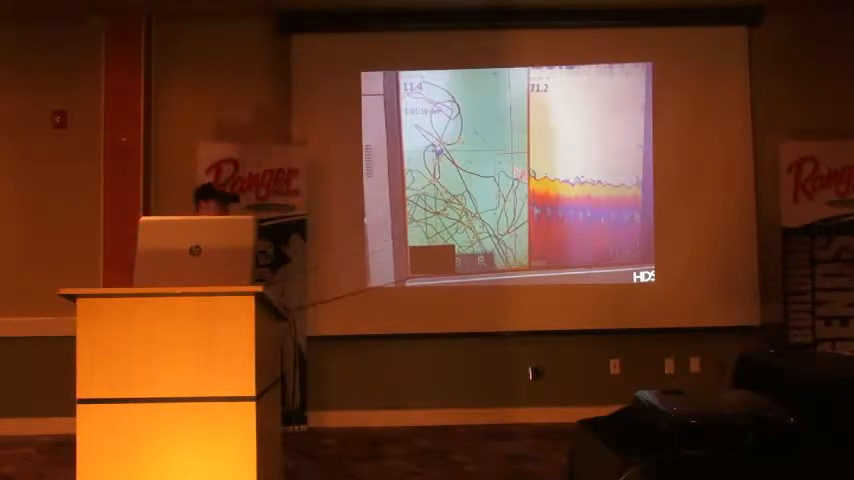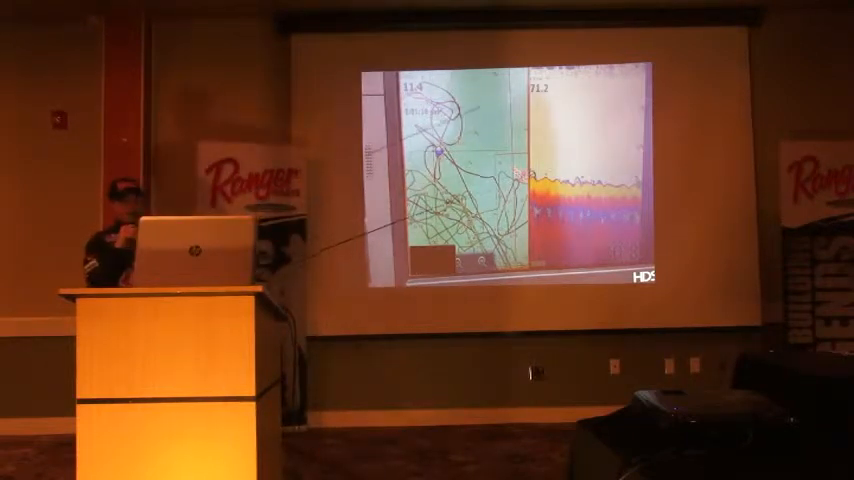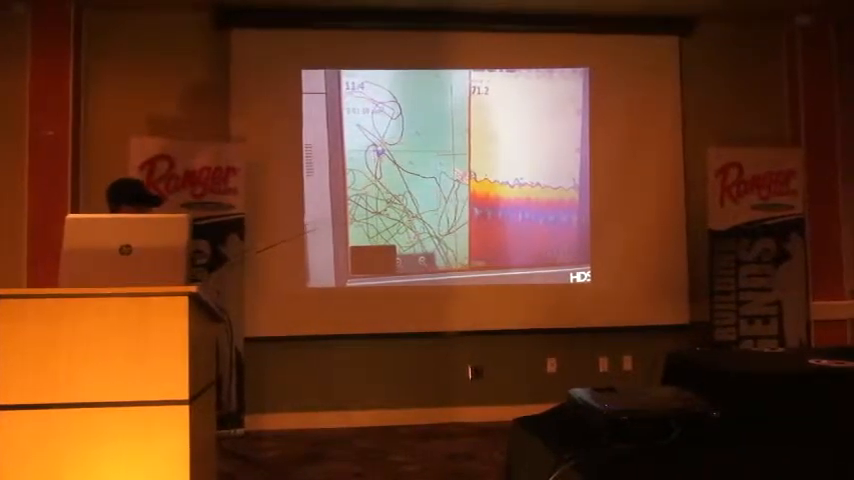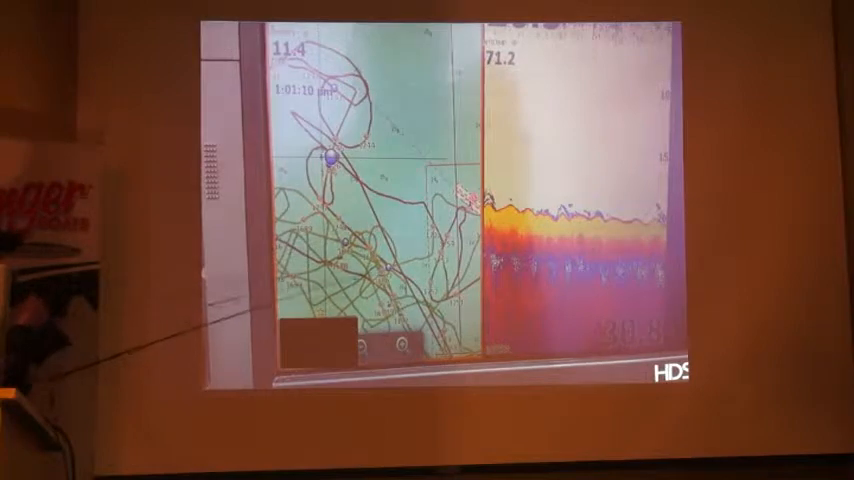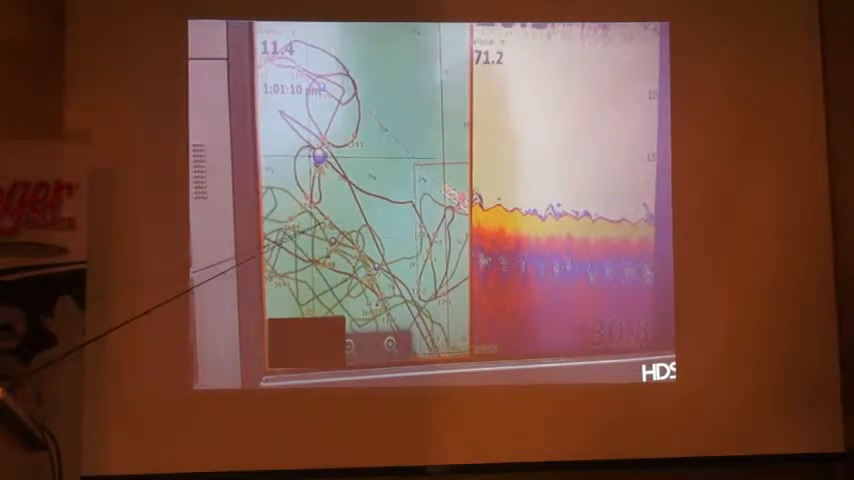A lot of times if it's rough water, I try going with the waves, or if I'm going slow, 15, 20 miles an hour in some really big waves, I simply turn around to get the best picture by going nice and slow. Like I see in here, I turned around, made a pass at 20 miles an hour, or whatever speed it may be, and zigzagged all over through these fish right here. When I did mark a fish, I dropped a fish waypoint.